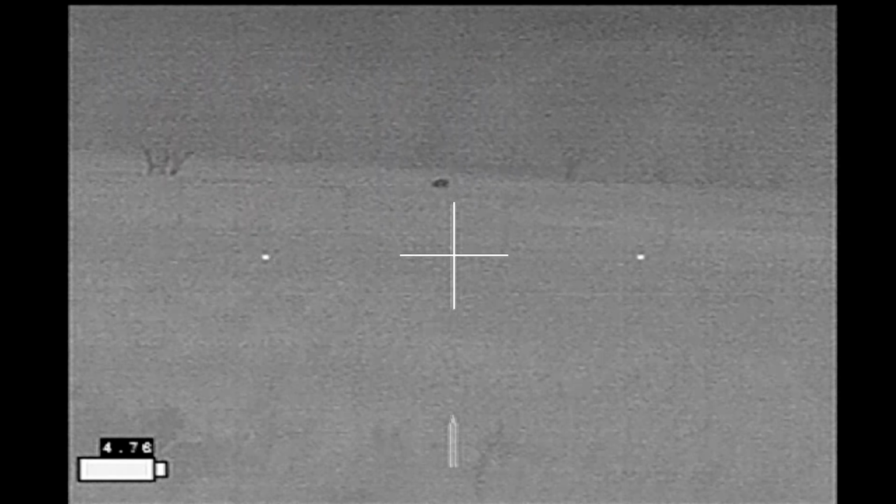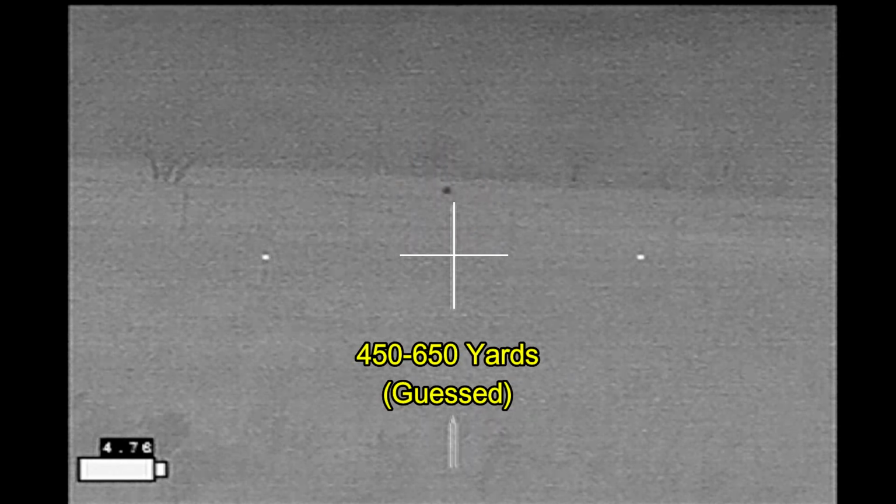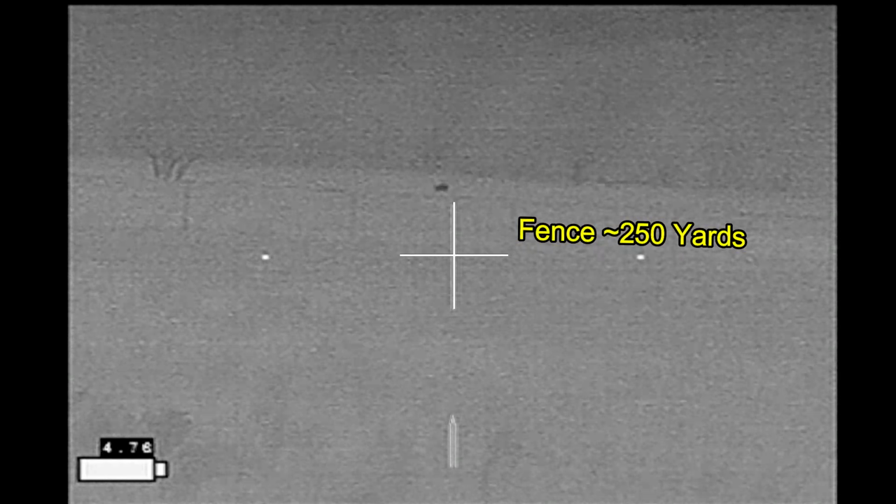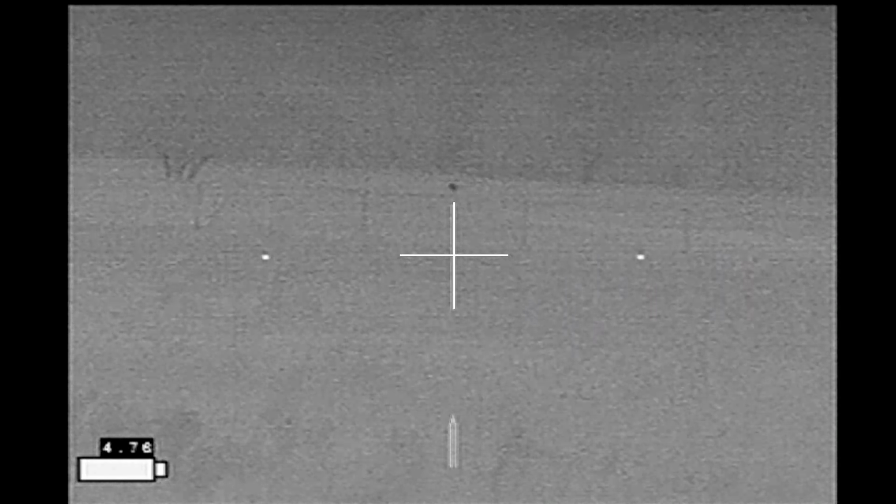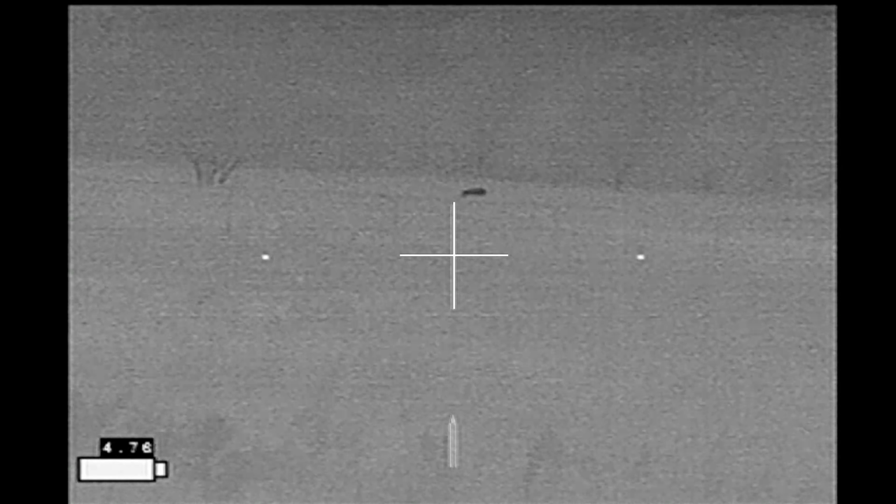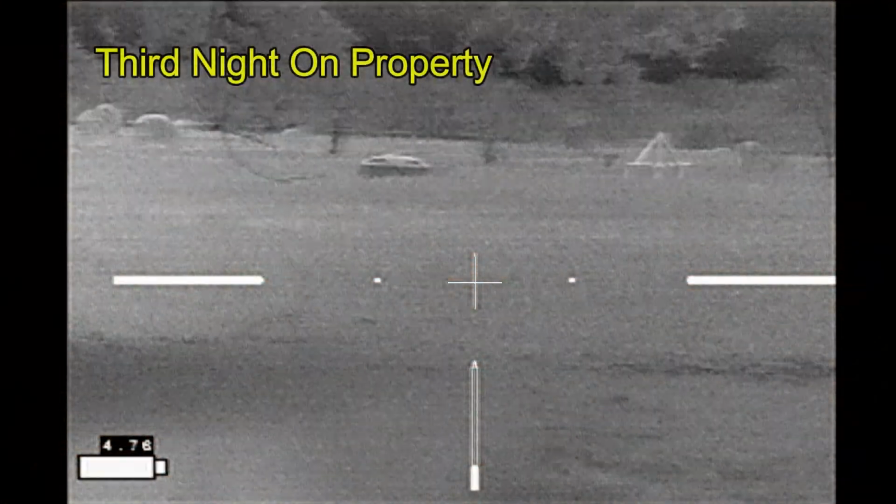Alright, at about 8:10 p.m. this pig came in from the west tree line. It's on the neighbor's property. The hog never crossed the fence and I left empty-handed. Second night, saw no hogs whatsoever.